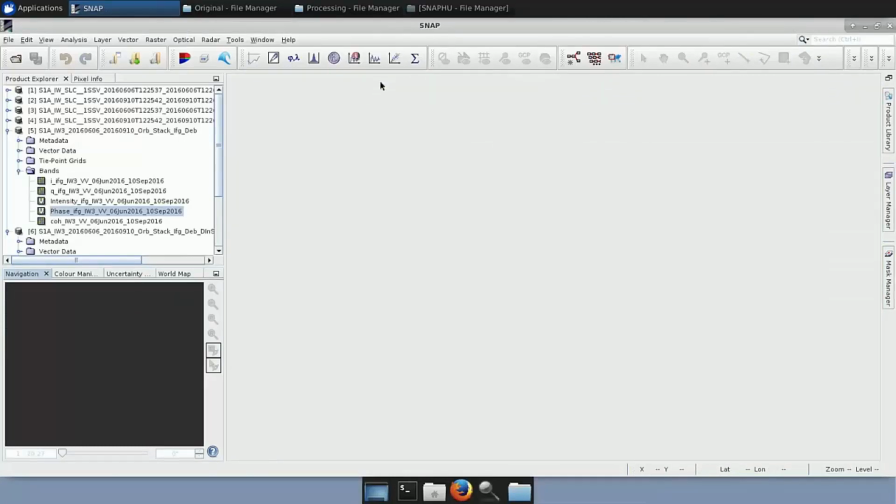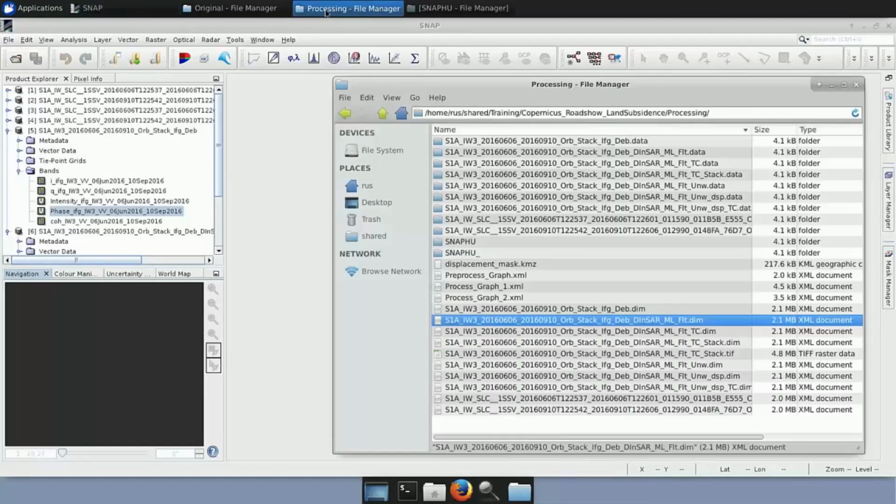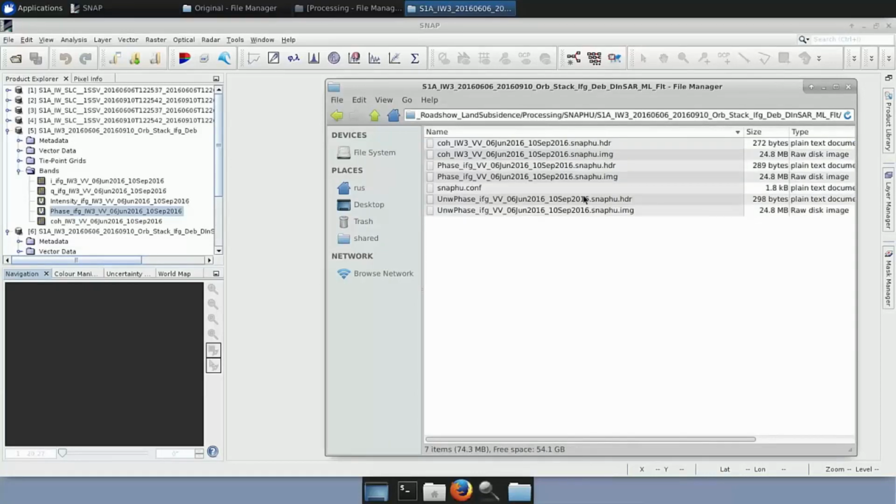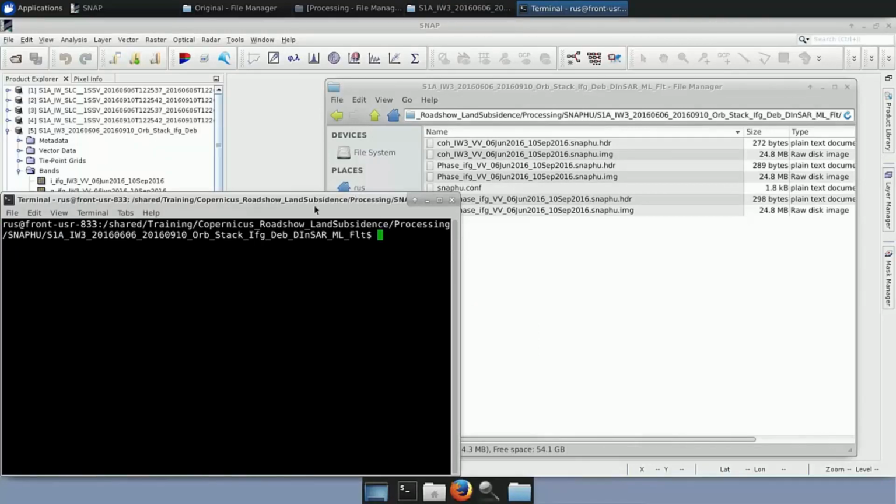So this is not the only output we have created, as we said before. The other output we have created is here in the SNAPHU folder. It also has the same name, but it is created in the SNAPHU folder. We go here, we open it, and in order to unwrap the phase, we right-click here and we select Open Terminal Here. When we do that, we can see here the path that it is created in the terminal.